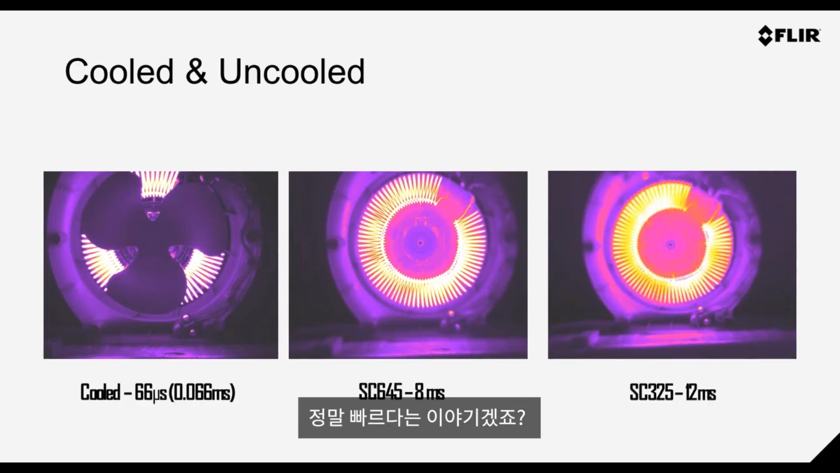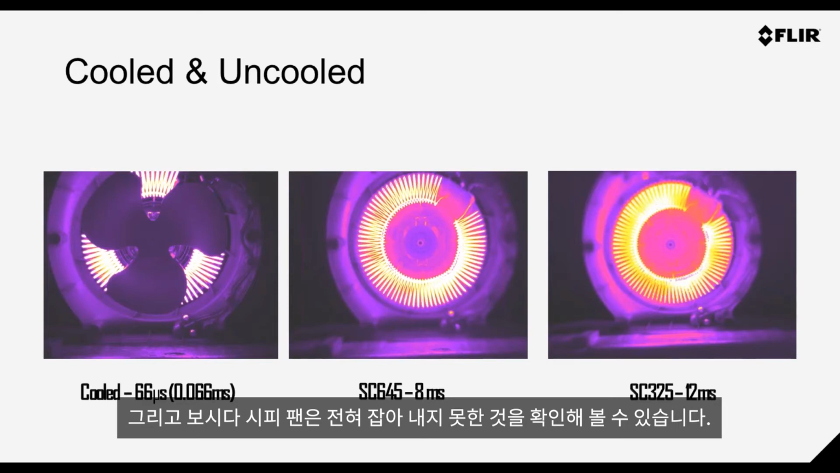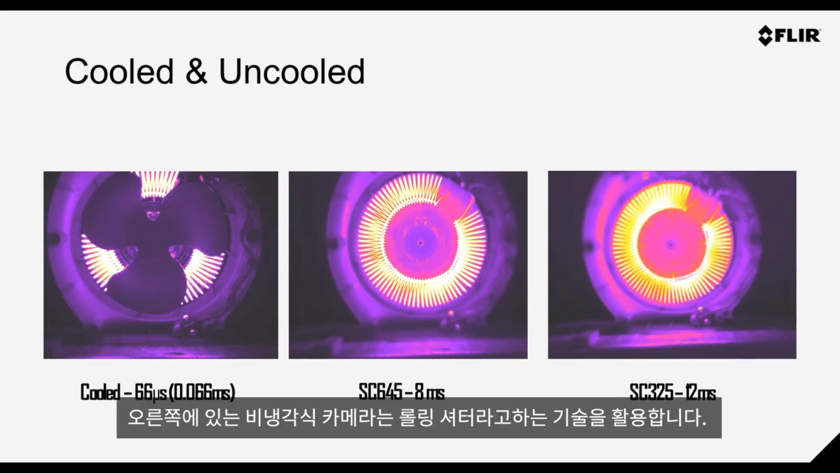So it's really quick. And the 2 examples on the right are 2 different microbolometers, and you really miss the fan completely. It's a constant blur of what's actually going on. That's because the cooled camera has a snapshot type of technology, whereas the uncooled cameras on the right-hand side are what we call a rolling shutter.